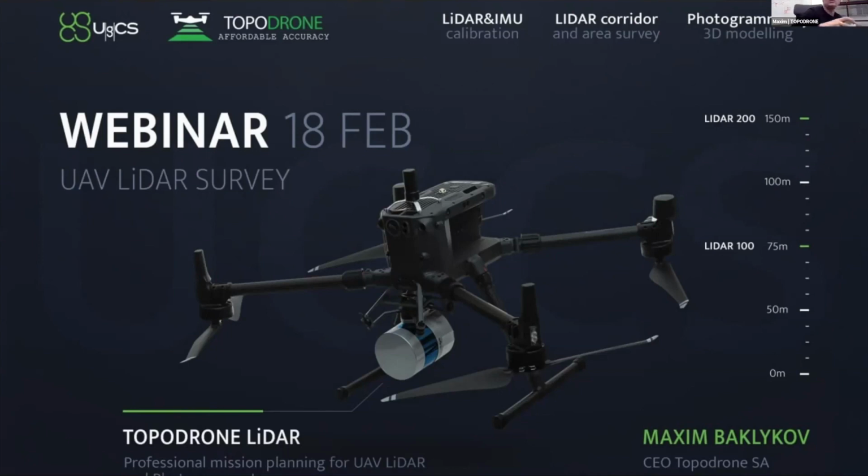After that, we started to design our own solution for LiDAR survey. Right now, we have designed LiDAR equipment, and we use a very high precision IMU inside, a GNSS receiver inside, an SSD disk inside, and a microcomputer inside.